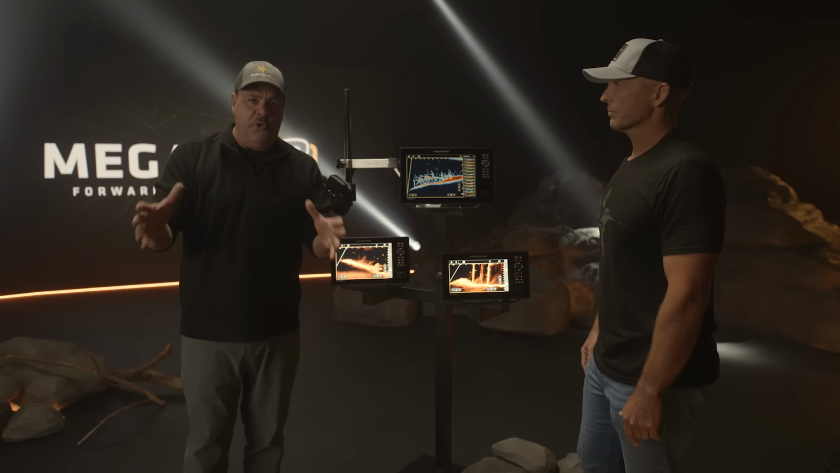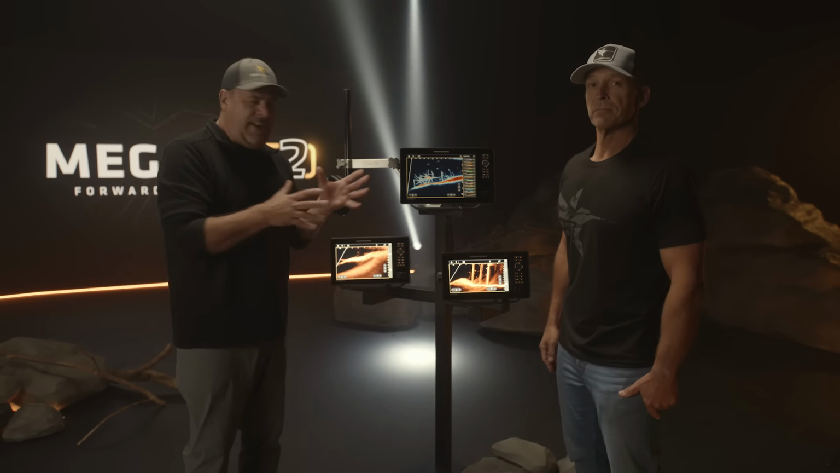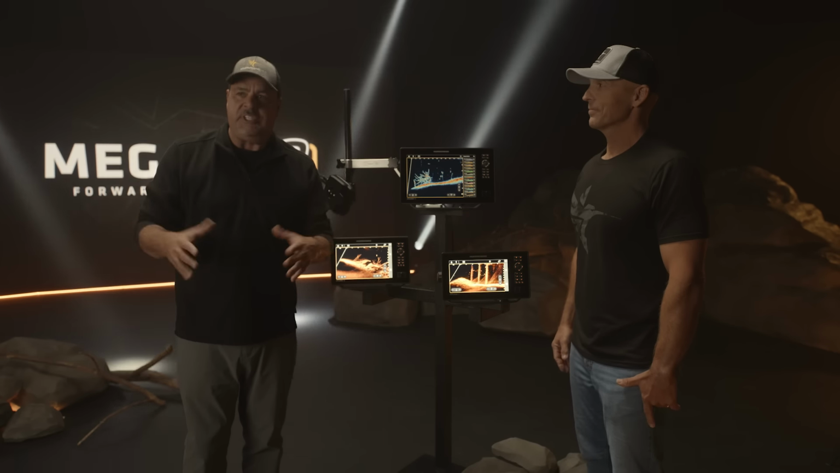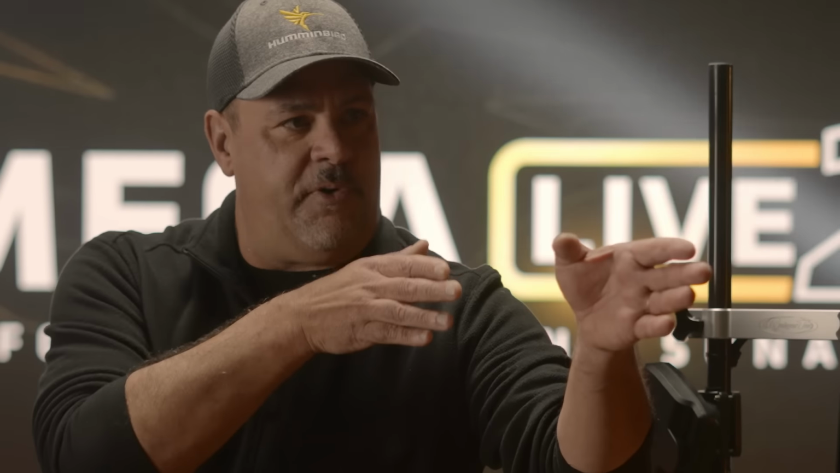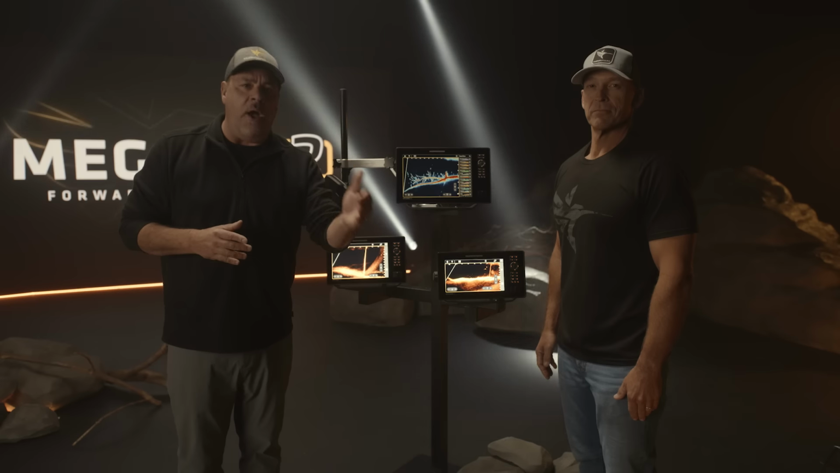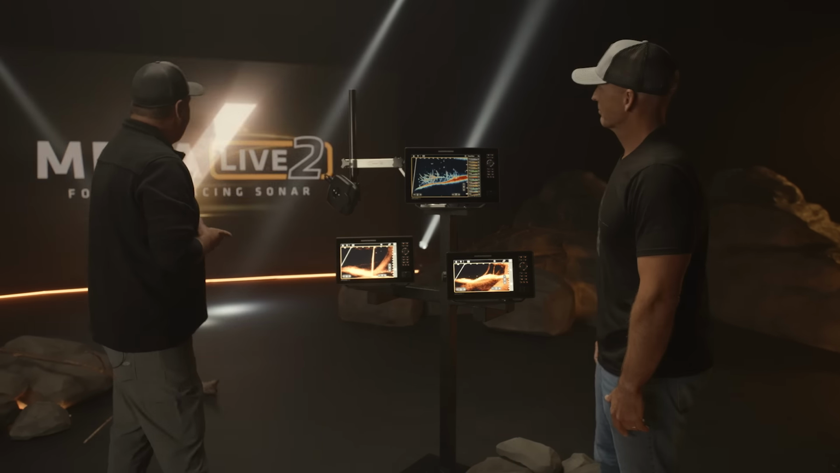If you've never used forward-facing sonar and you're like, well, why do I need Mega Live 2? It's just fun to use, to look out on a lake and go, Ed, you think they're over there? Well, you can go over there and either know, yeah, they're there or they're not. But somebody that we know, Bryan Thrift, who always has fun out on the water, whether he's competing or just using forward-facing sonar. Bryan, what are you seeing out there today?